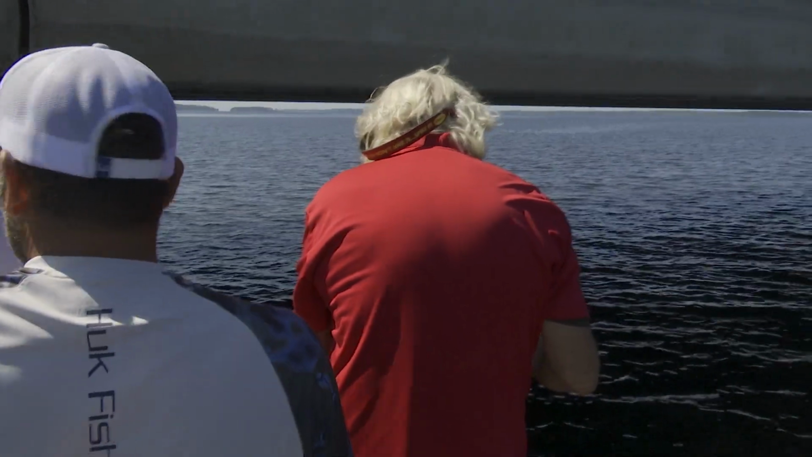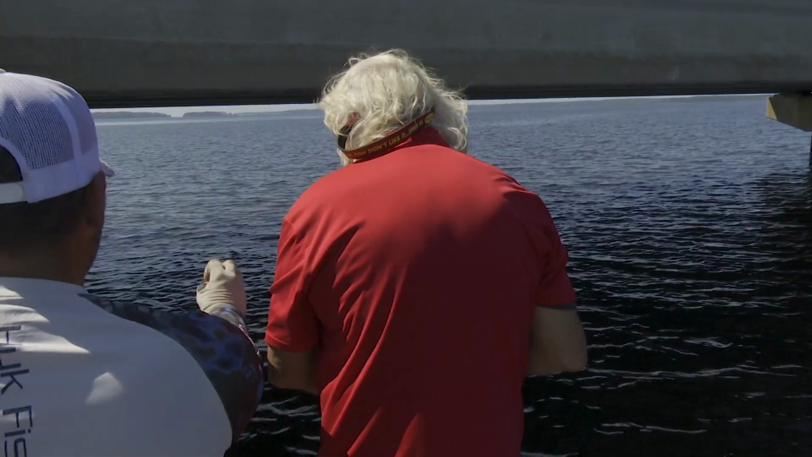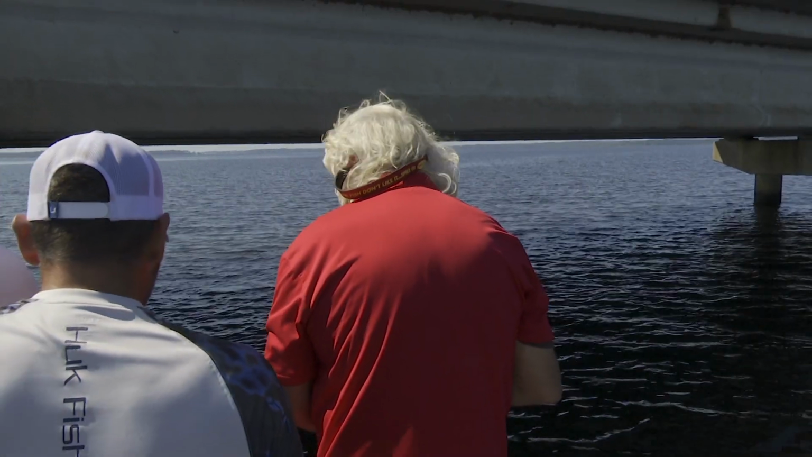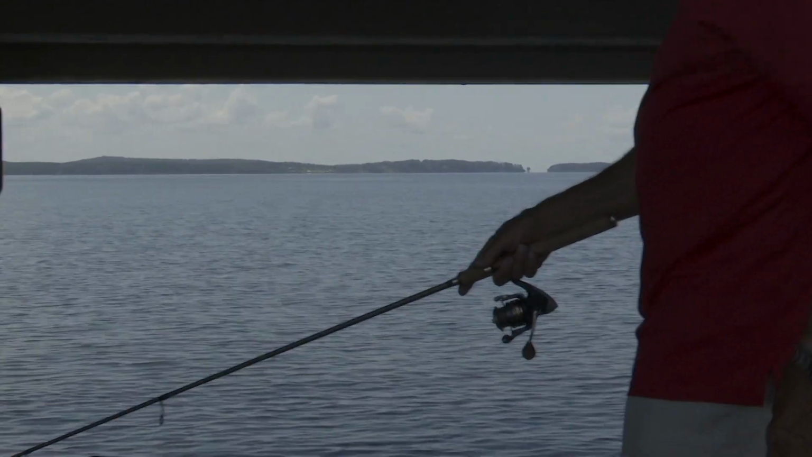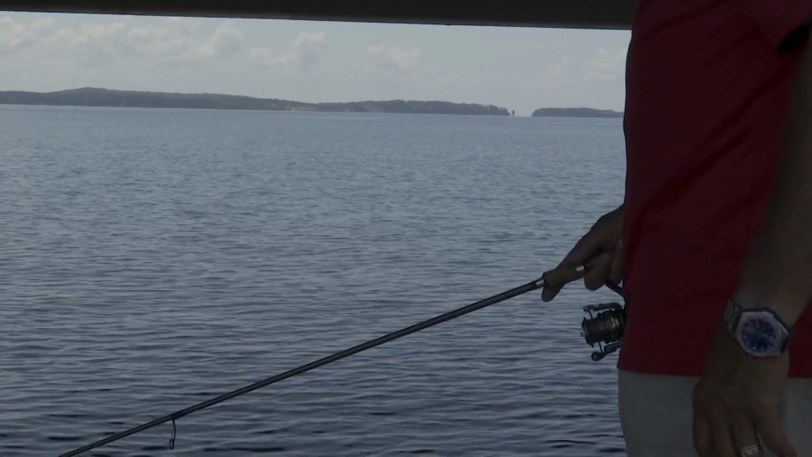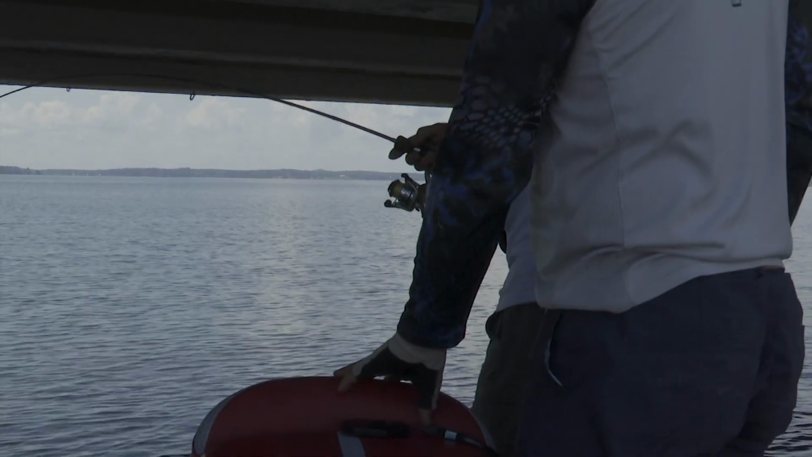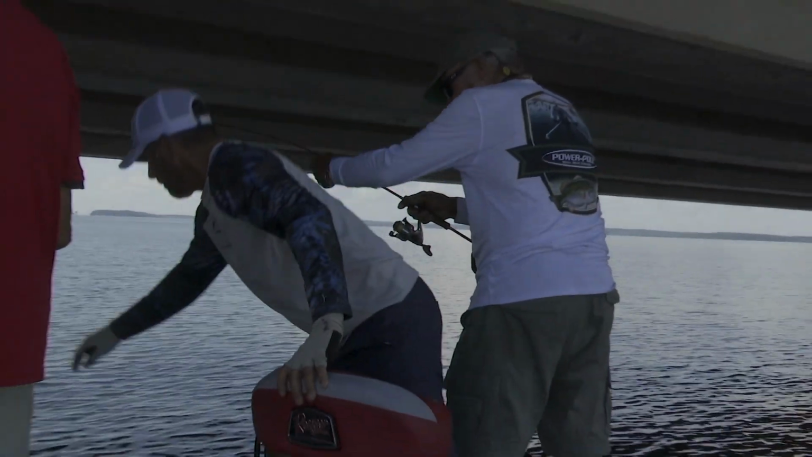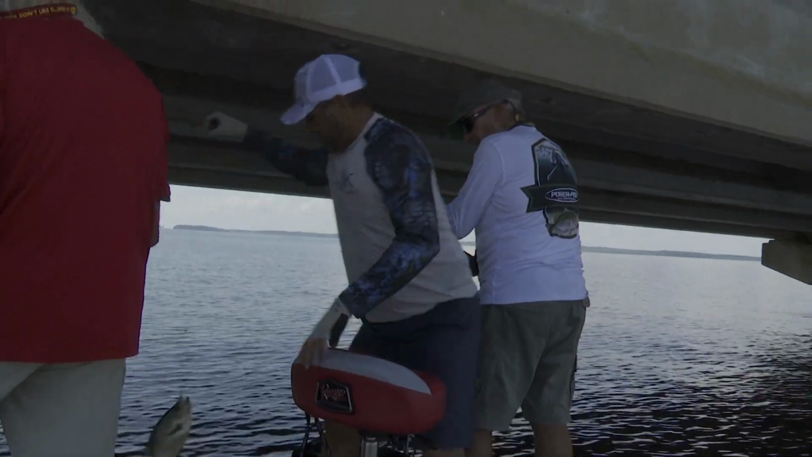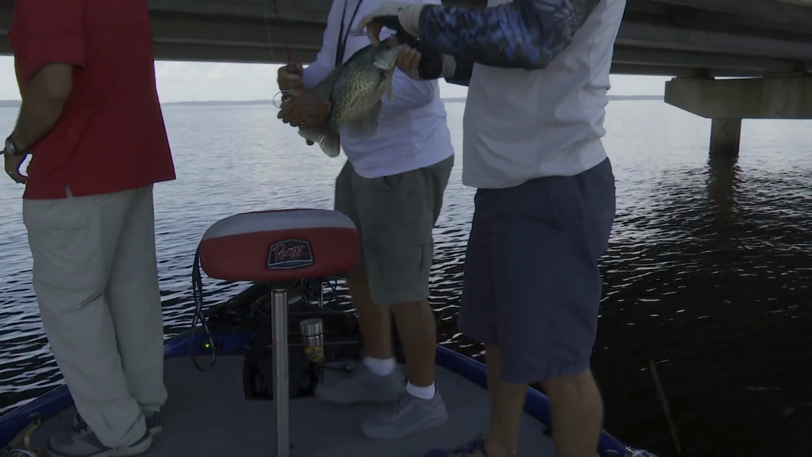Oh, yeah. You did it perfect, though. That crappie came right out from underneath that cross member and just ate that. See the crappie right there? They hugged up right underneath that cross member. So you got one. There you go, buddy. Atta boy. Almost force feeding them. Reel some more. Nice one too. Nice one, Roland. They're really hard to catch. They're way harder to catch right now than they were early this morning.